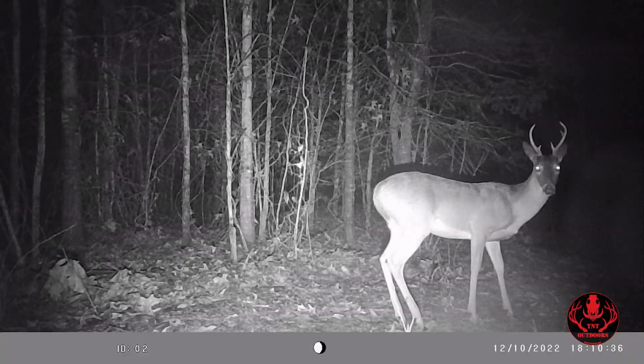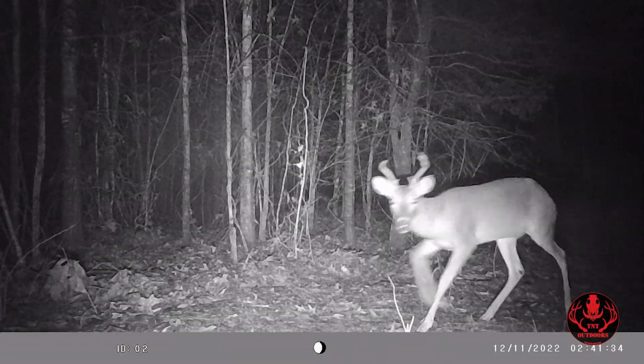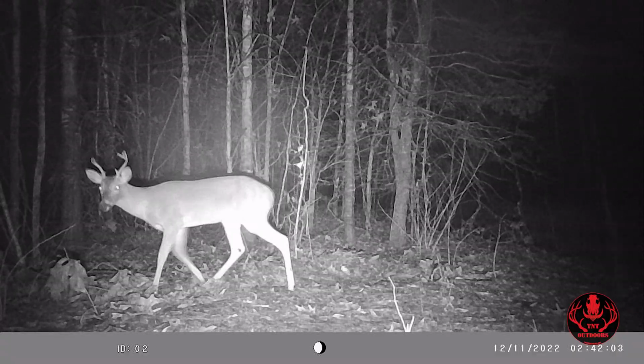And on December 10th, we got a visit from this little buck. And he comes back through a few hours later. I think our game camera may have him spooked. He's walking pretty close to the bomb site, but I think he's more interested in the camera.